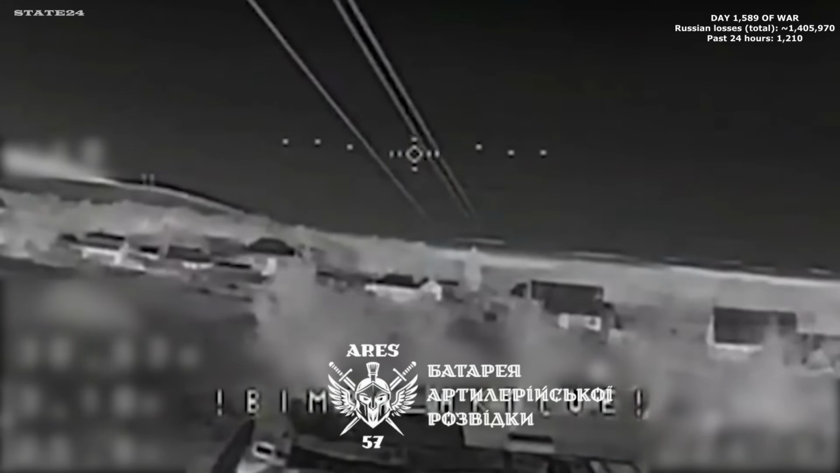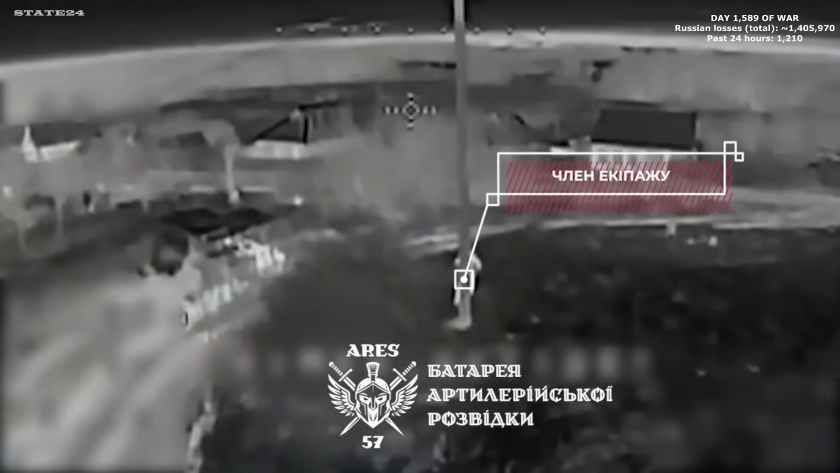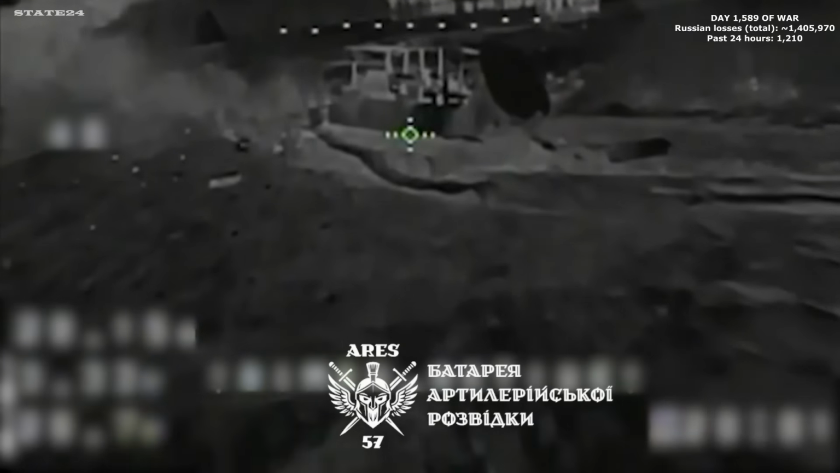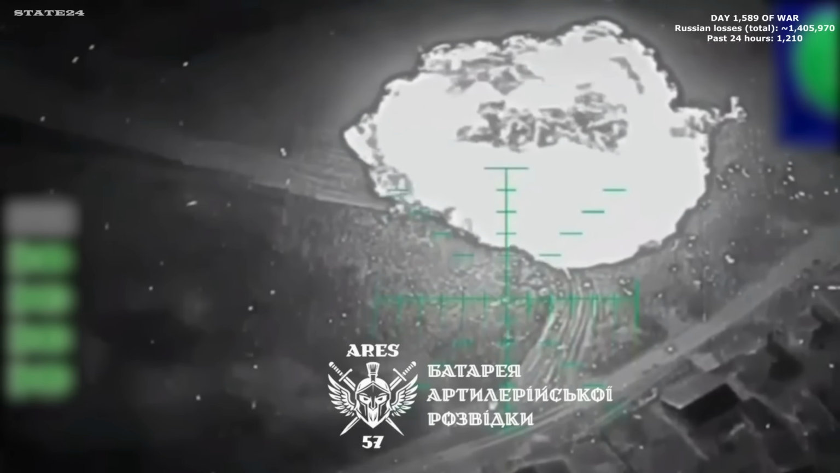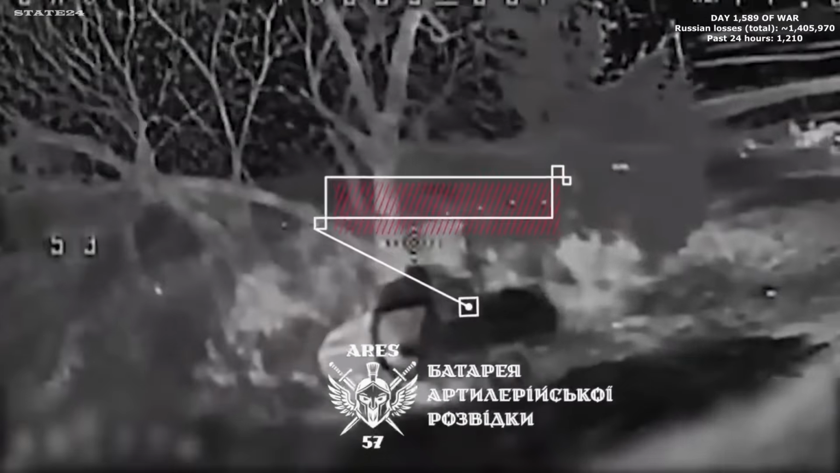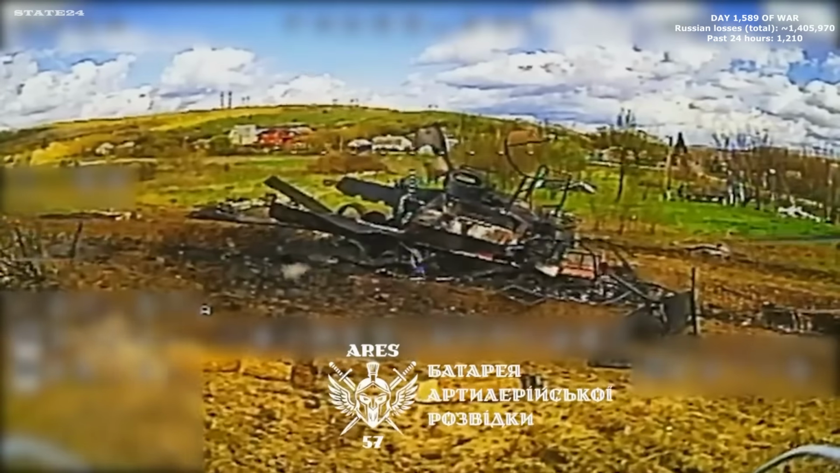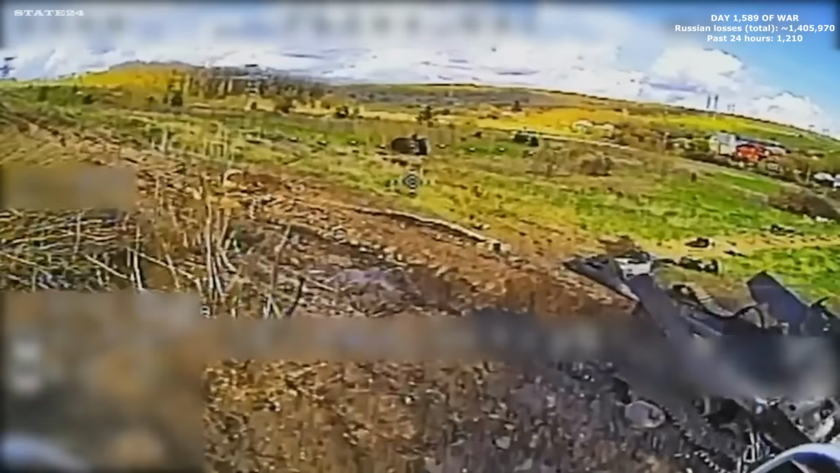Ukraine's Ares unit, using night vision drones, locates a Russian 2S4 Tyulpan self-propelled mortar in the Kharkiv direction, tracks it down, and takes it out along with the crew operating it. One of the rarest and most destructive systems on this front. A 240mm weapon built to obliterate fortified positions and reinforced concrete bunkers from up to 20 kilometers away, exactly what it had been doing here. Russia has very few of these left. Every loss like this hits Russia's heavy fire capability in a way that takes months to recover from, if ever.